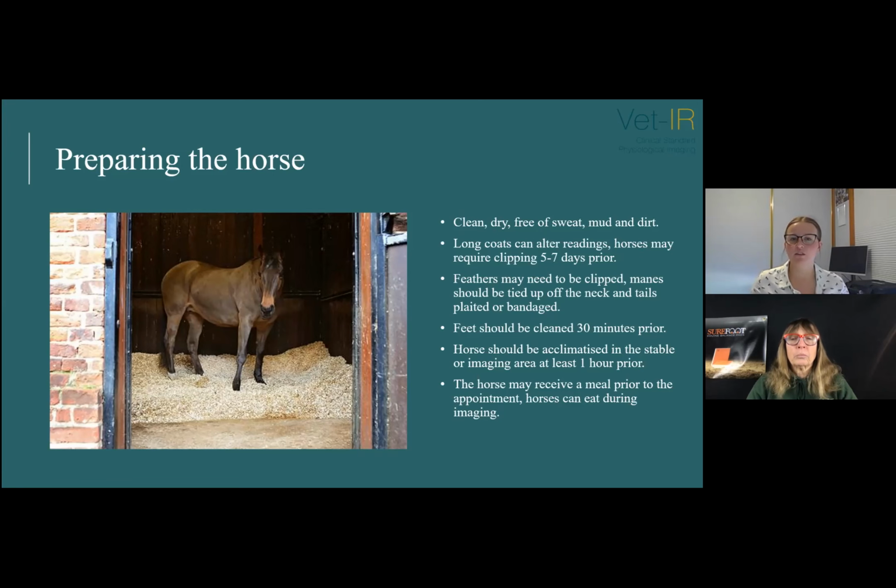Feet should be cleaned 30 minutes prior. The horse should be able to acclimatize in the stable or imaging area for at least 1 hour prior. And then horses may receive a meal prior to their appointment. That always helps, so they're not agitated during the imaging. Or the horse can eat during imaging if they're not a pig. Not like my horse. He can't be fed during imaging. Okay.